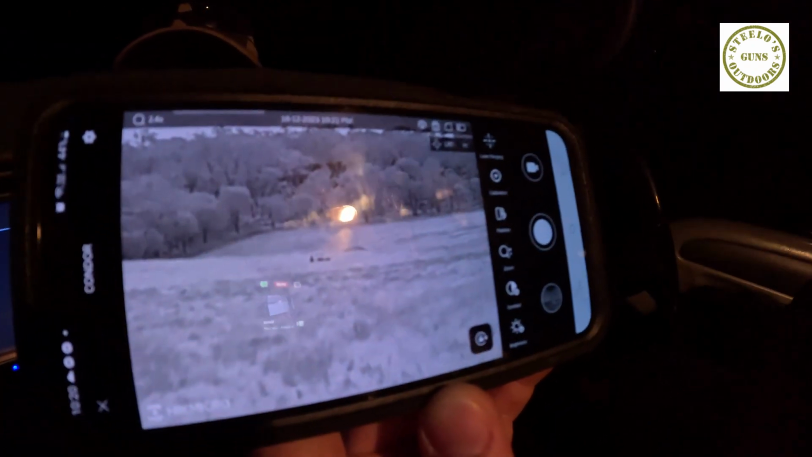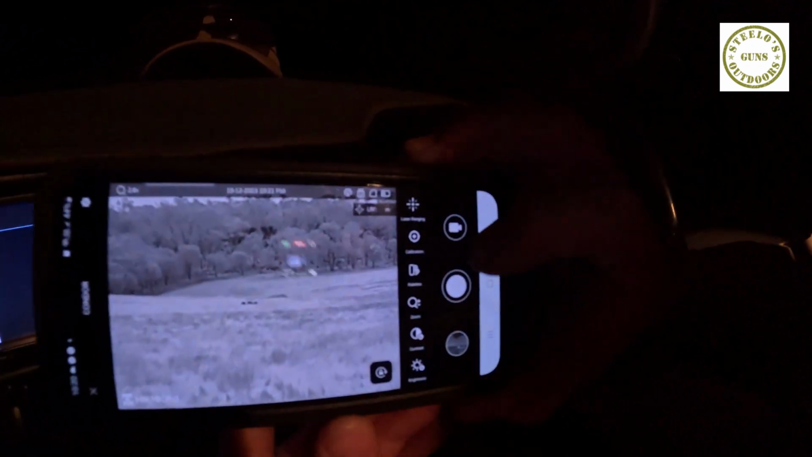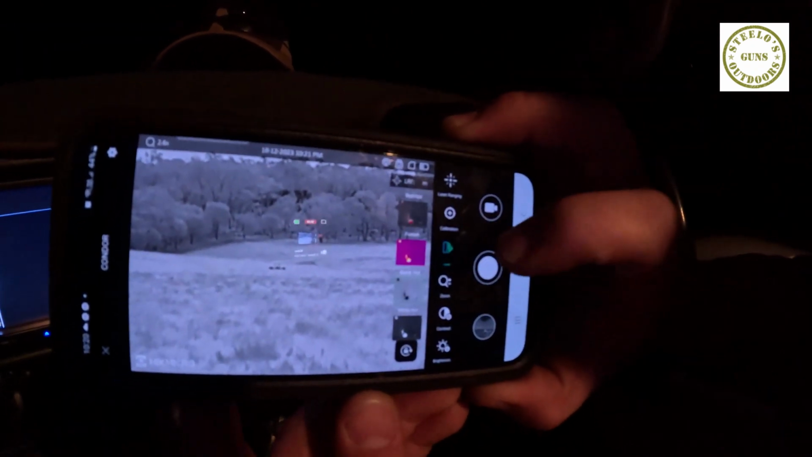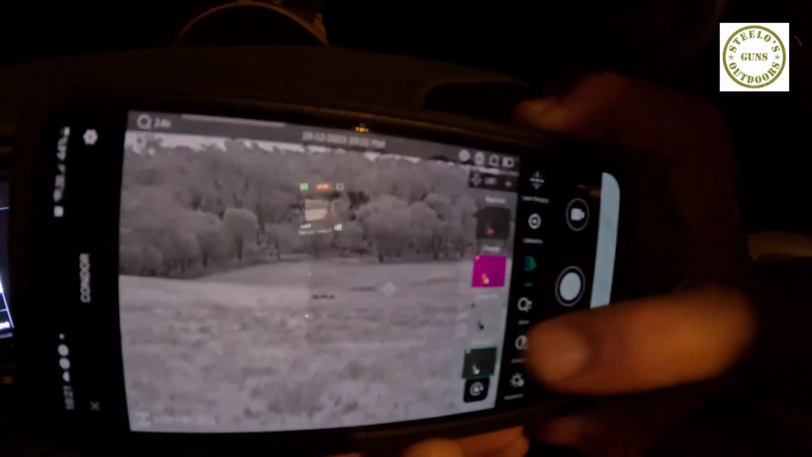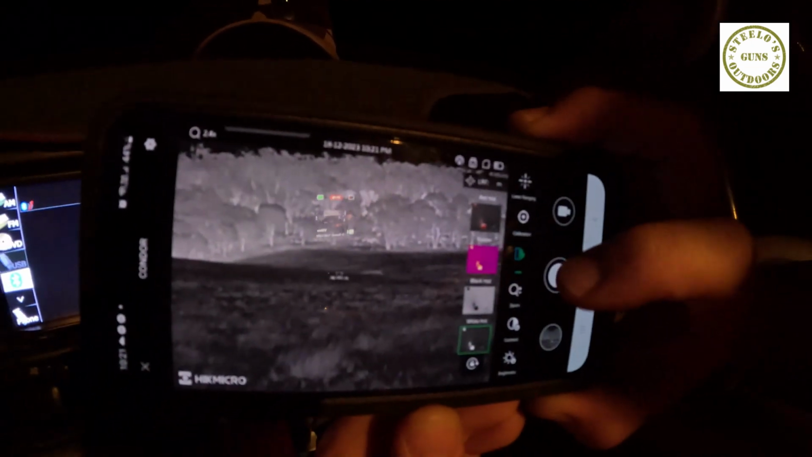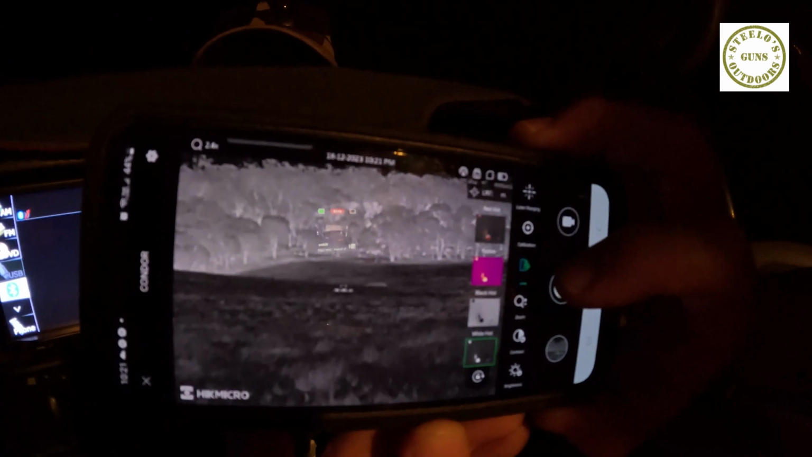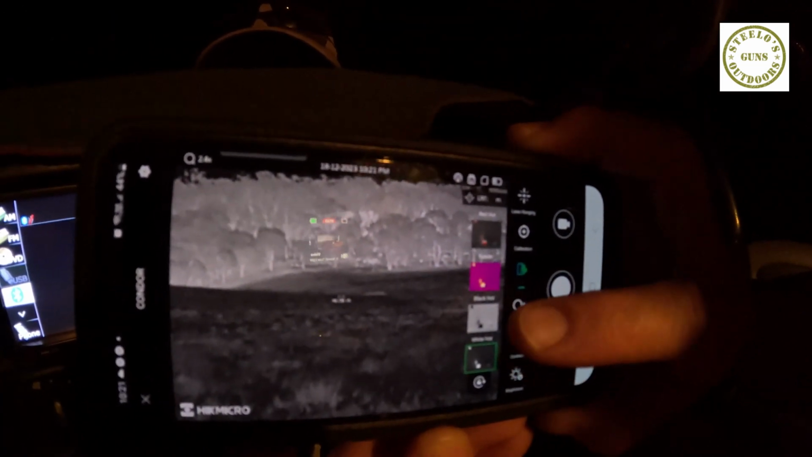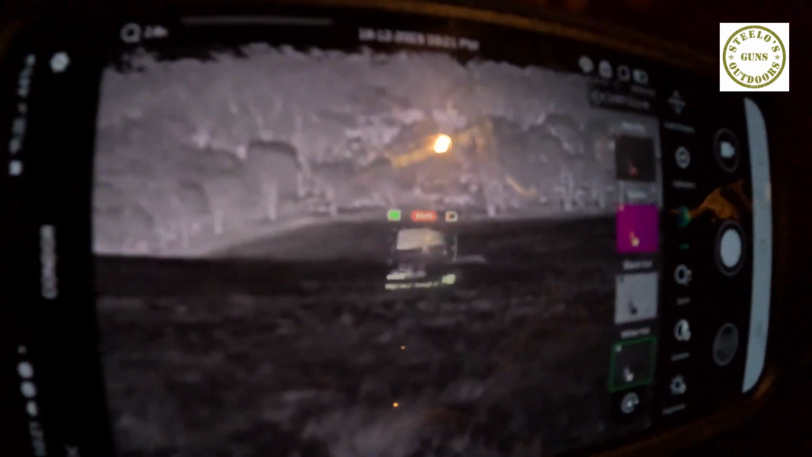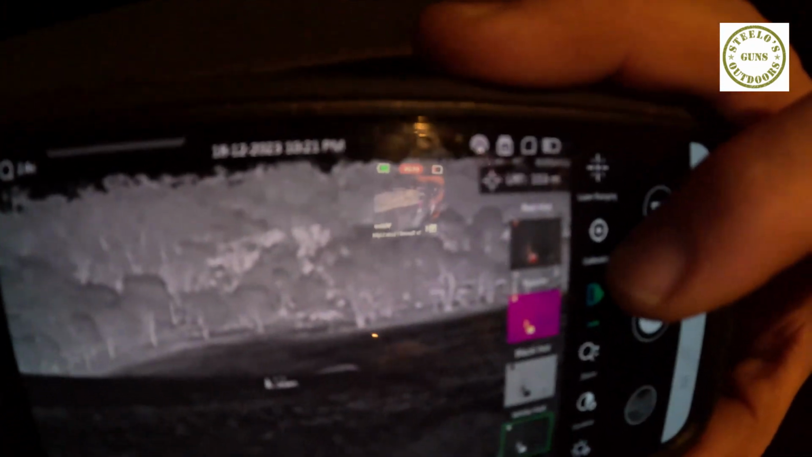The other cool thing I like about it is that you can control your palettes. So you can change your palettes through the app. So I can go from a white hot to a black hot. I can go from that. Sorry, that was black hot, so that's a white hot. So the roos are in the middle there in the white bit. They're the hotter bit. One just stood up then.